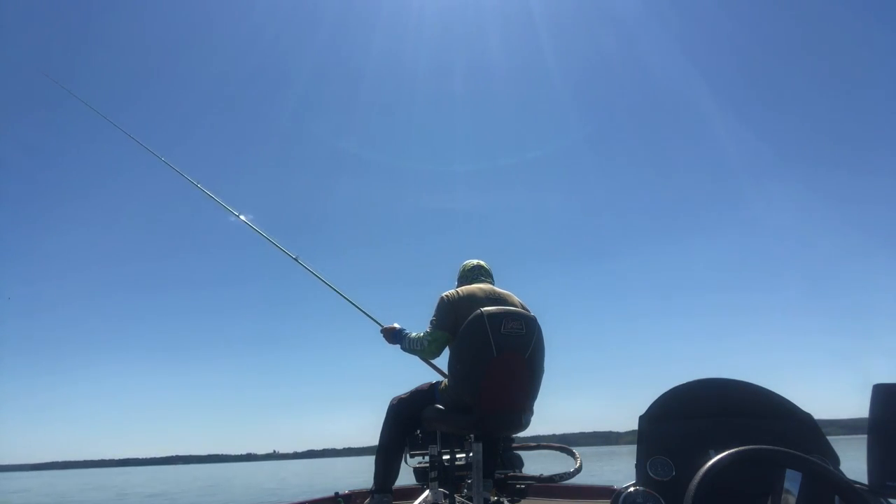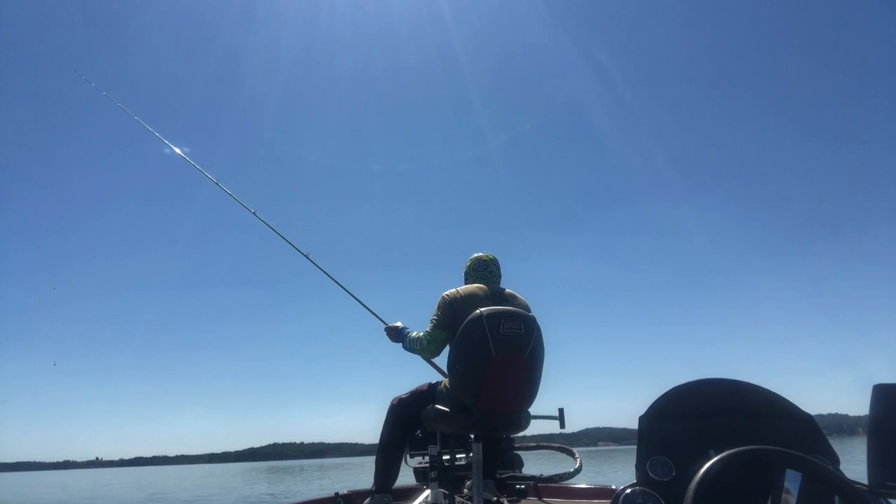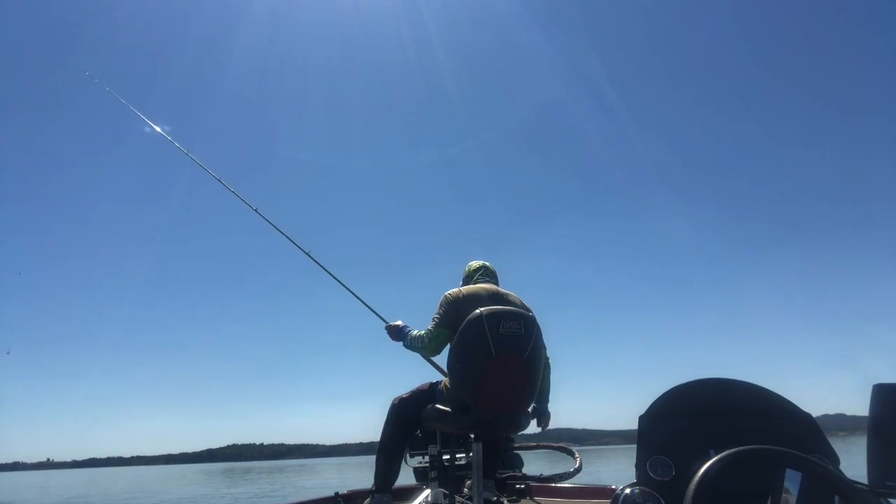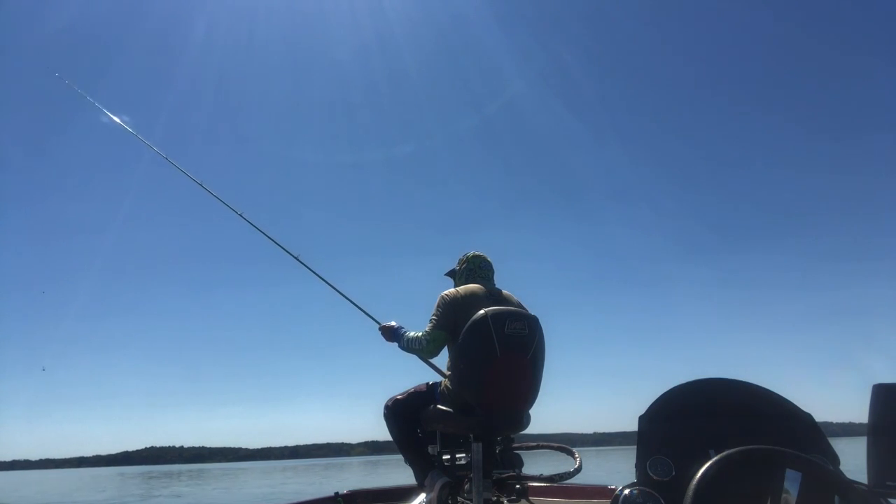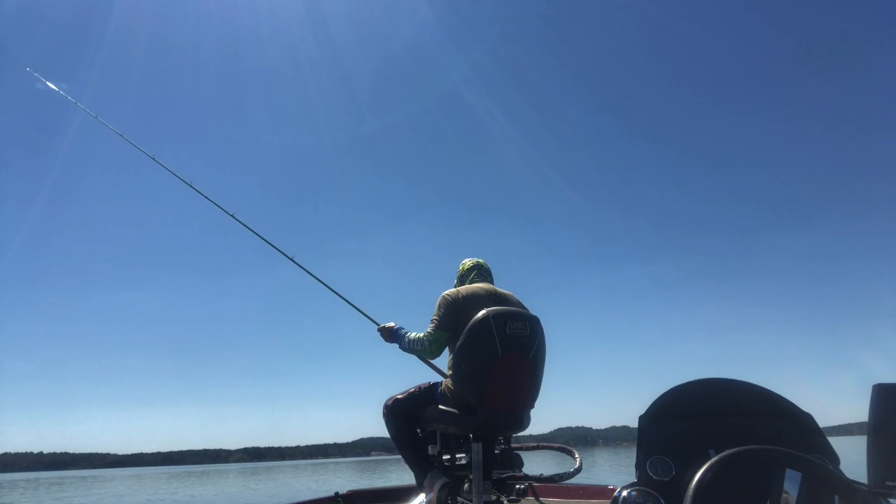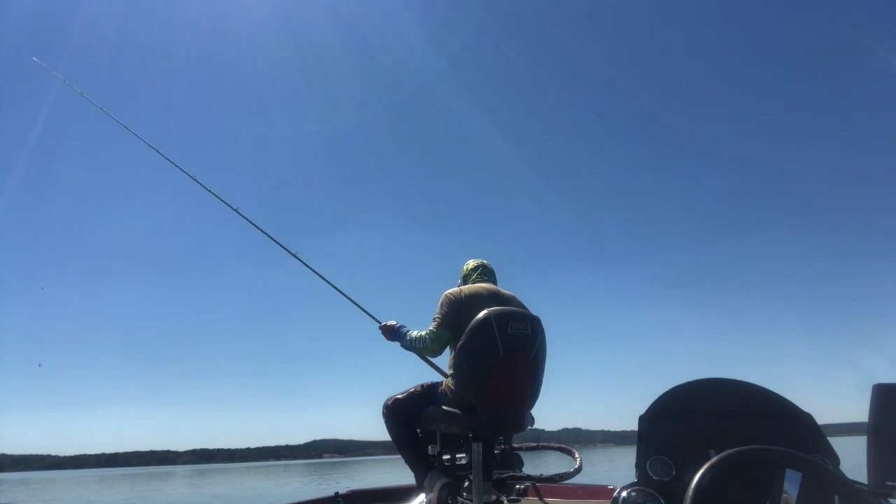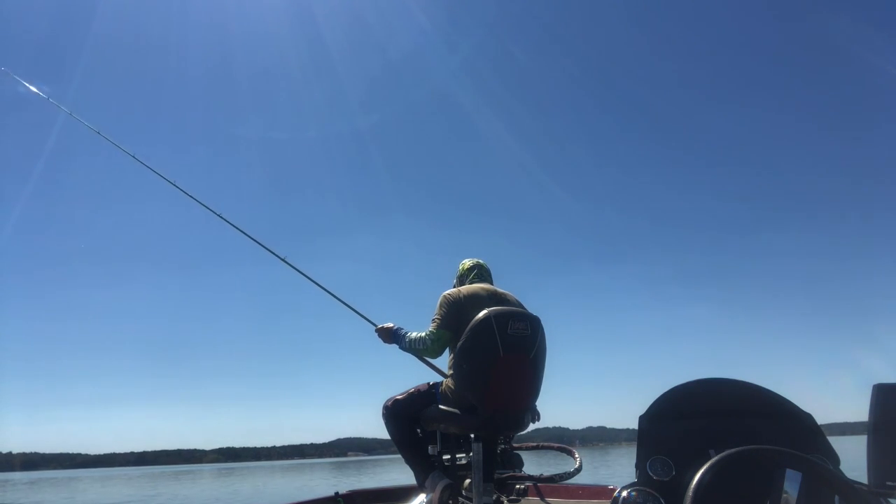My answer to him was that I fish basically the same way that I fished before I had LiveScope. I'm fishing flooded timber along the river channel. In the old days, I'd just go out there and fish all around the timber that I could see.